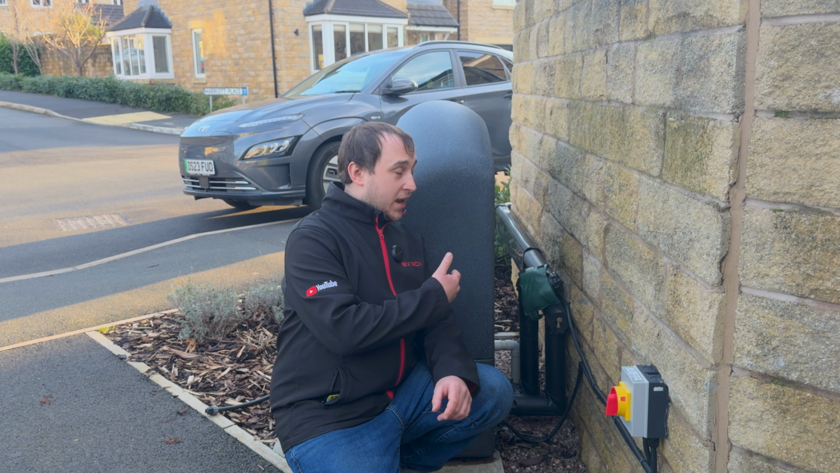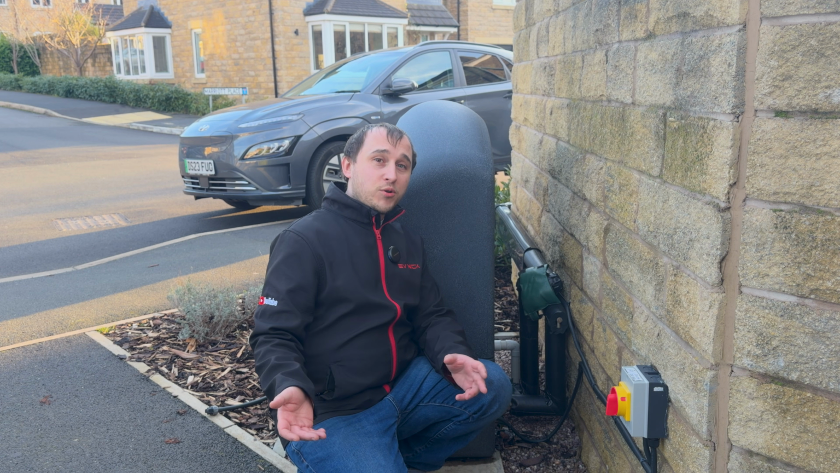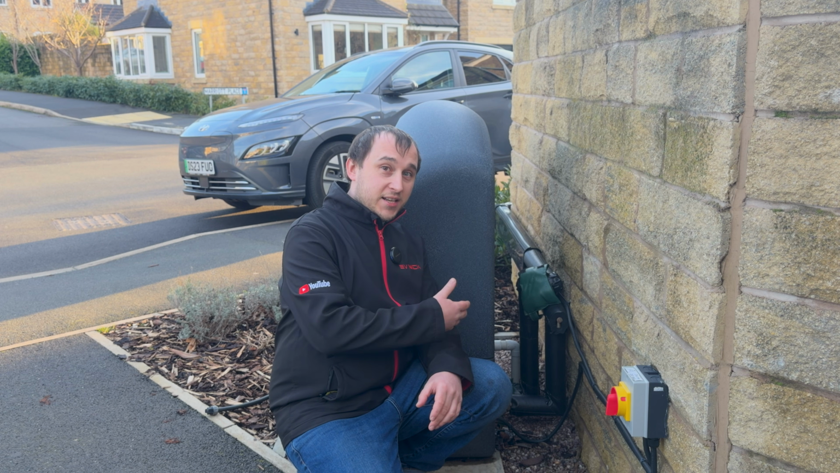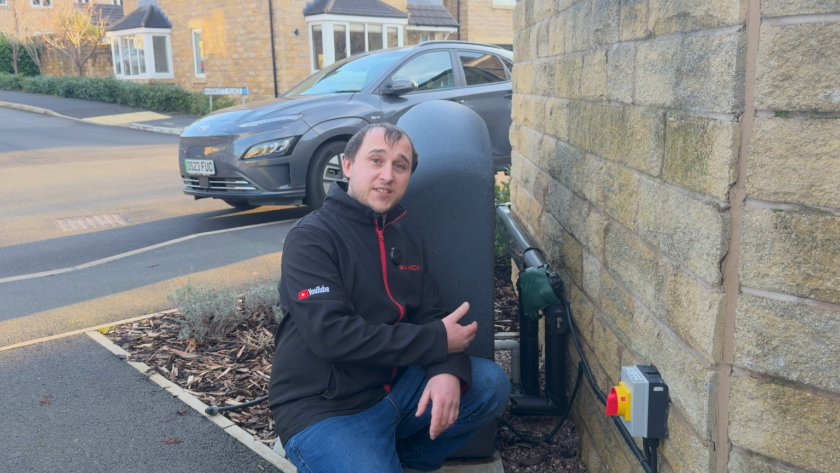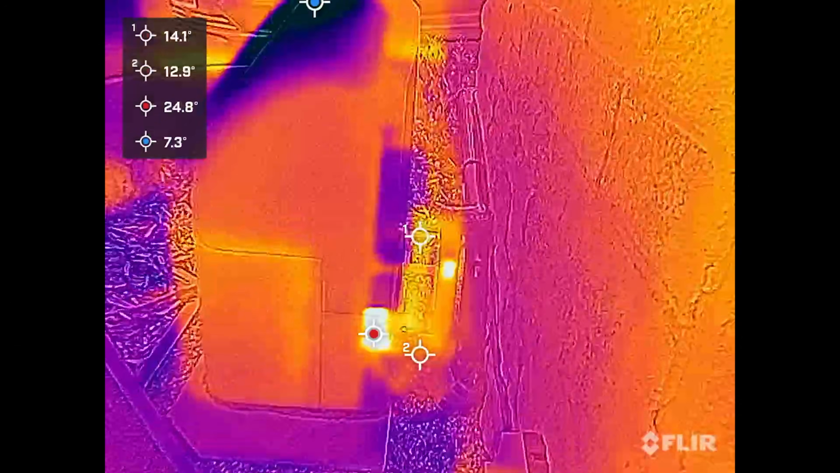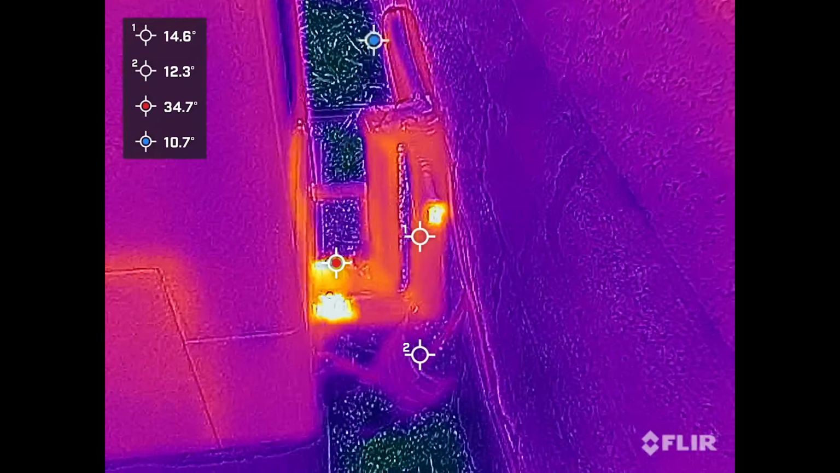Now, this heat pump behind me, this is a Cosy heat pump. Most modern heat pumps being installed now are called high temperature heat pumps. These heat pumps can run up to 70 Celsius. Now, that's what they've been tested to. They've been tested a little bit higher than 70, but this is commissioned to run up to 70 Celsius.